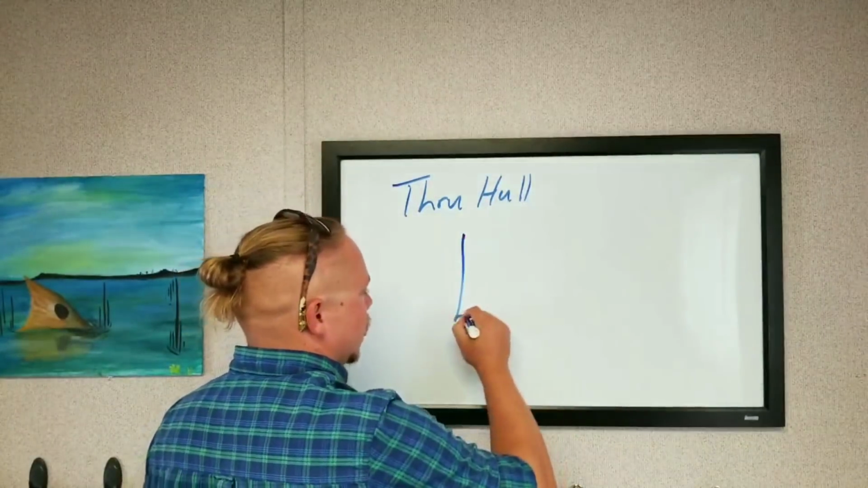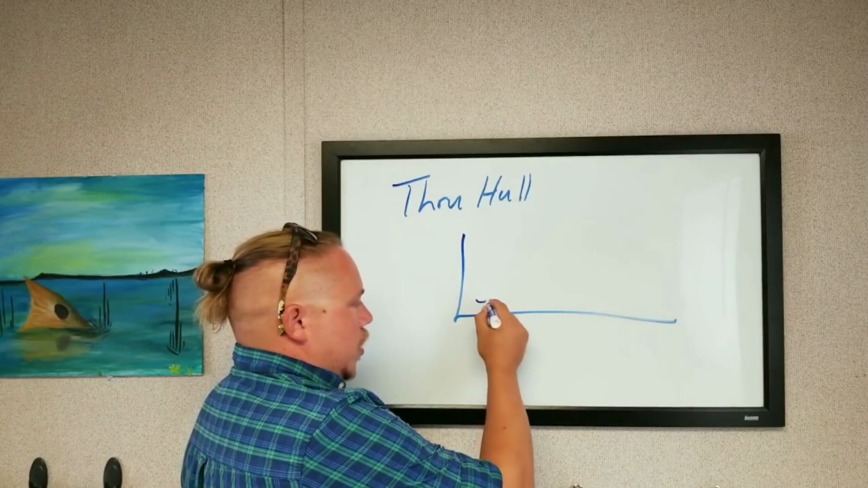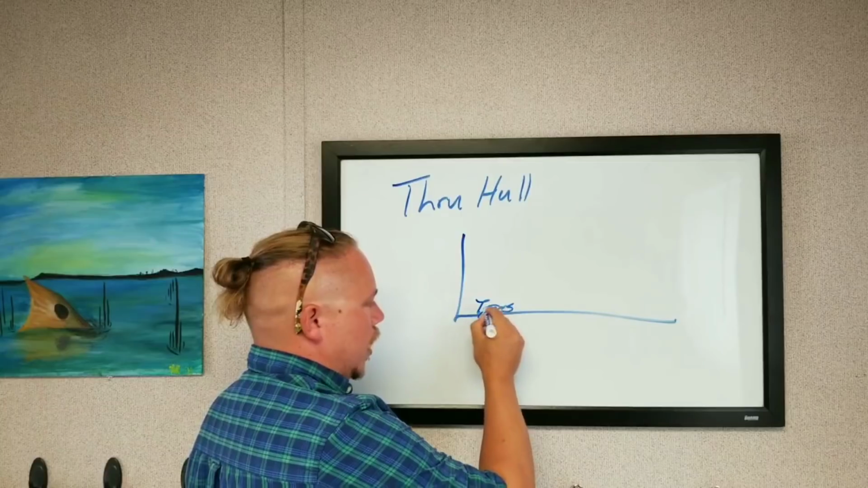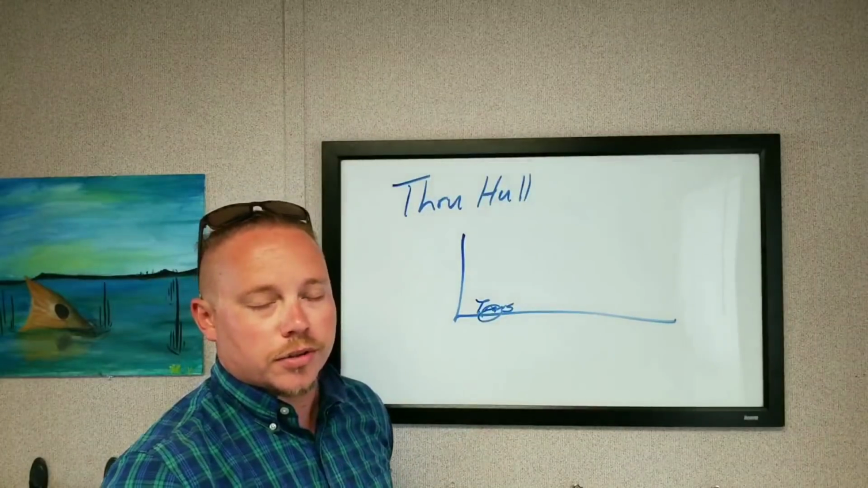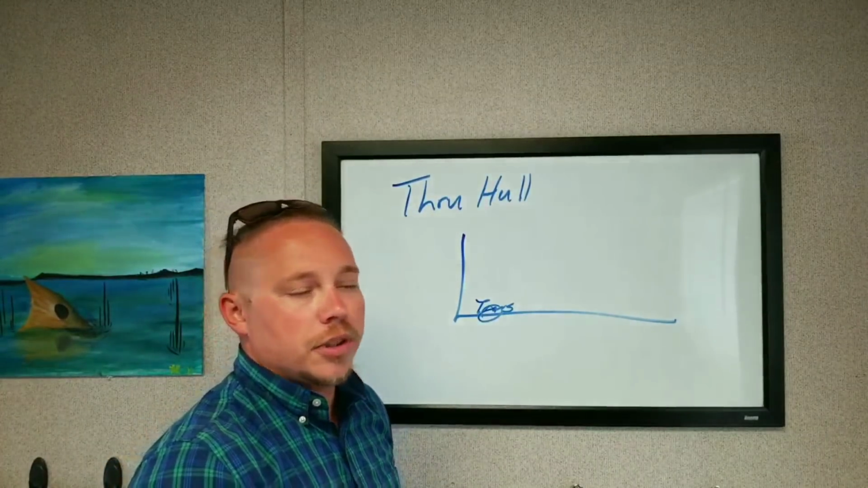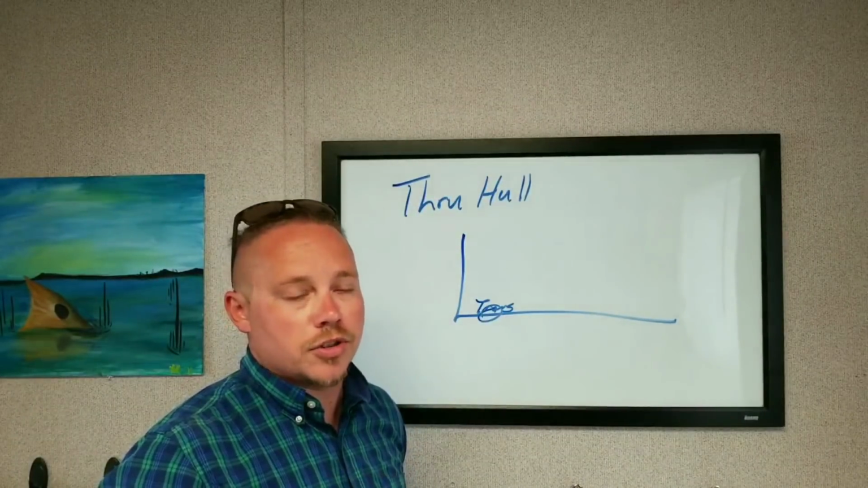So, here's the back of my boat. I wish to add a transducer here. I'm going to cut a hole right here, and then I'm going to mount my transducer in that hole. The transducer covers the hole, fills it up, whole nine yards, and it's caulked all the way around. Never going to leak. And generally, they're either made of stainless steel or brass. So they're extremely, extremely strong.